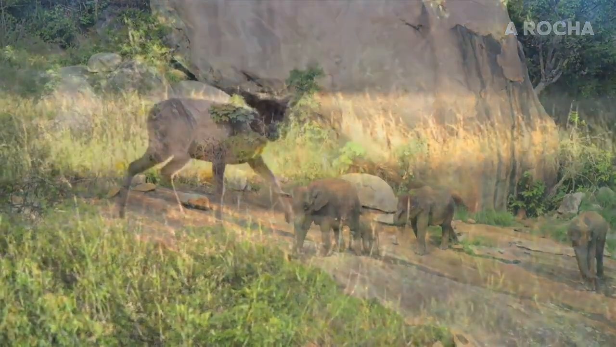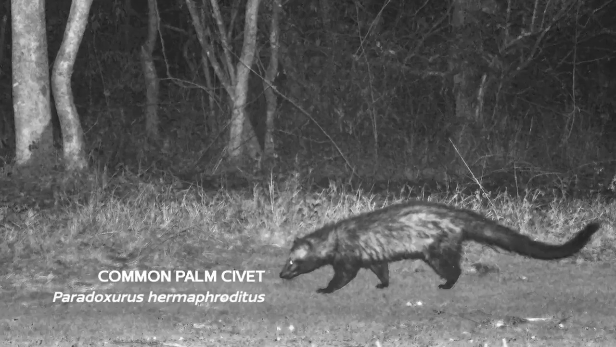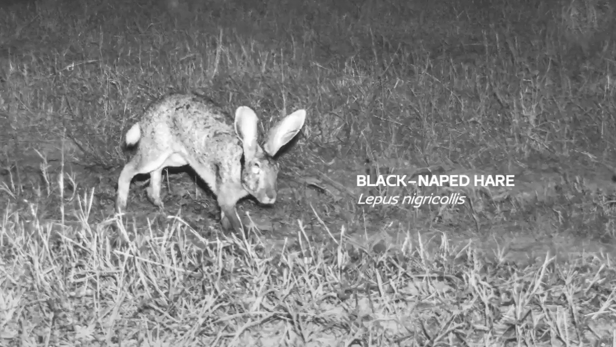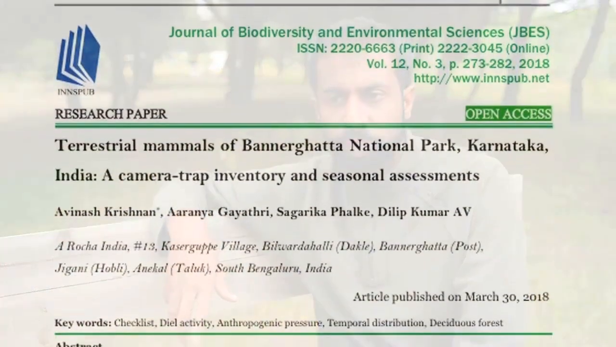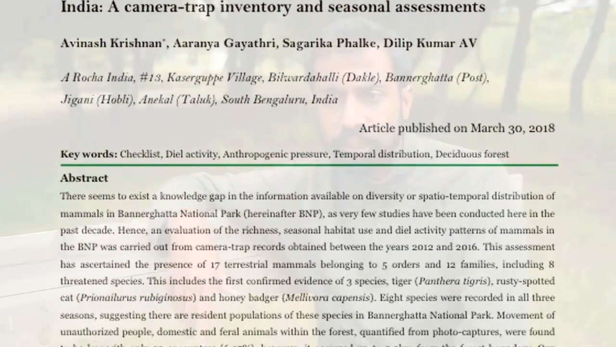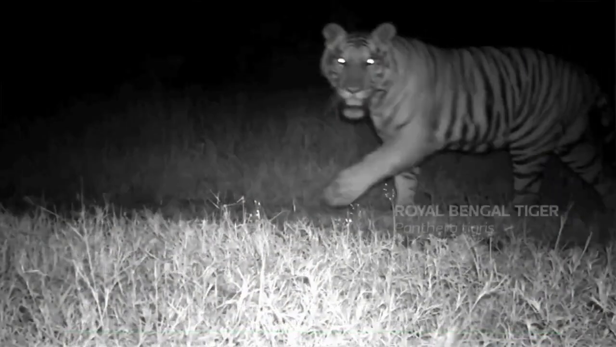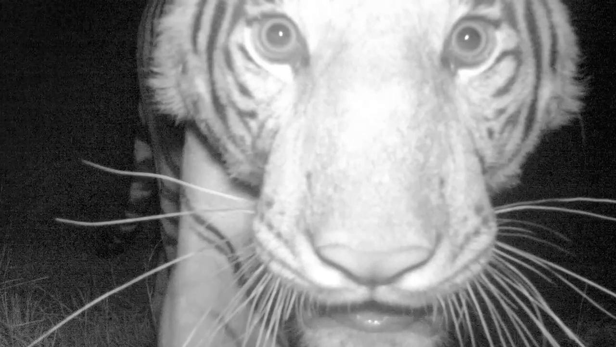So this attempt to document the faunal community, which has been very little reported in this region, also gave us various insights about 3 different species that were never reported in this region, which were documented as part of this camera trapping exercise conducted between 2012 and 2016. The 3 species include the confirmed presence of the Royal Bengal tiger, which was something that this park didn't have at a protected area level.